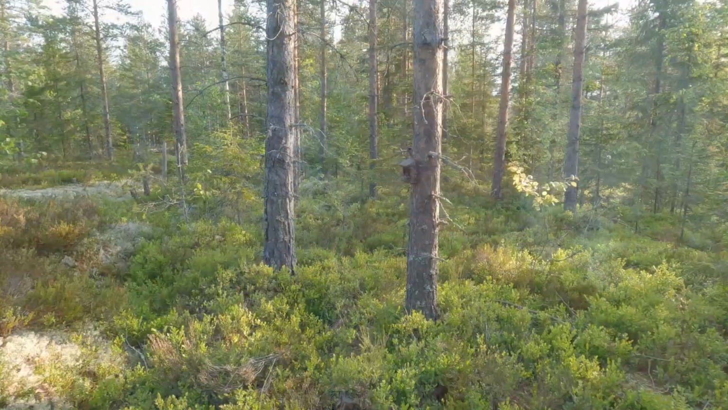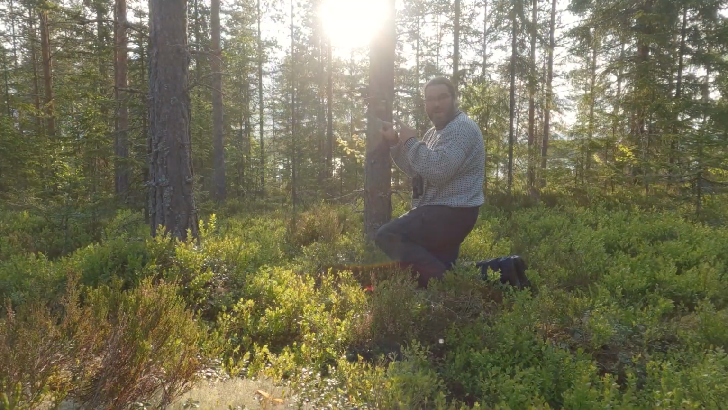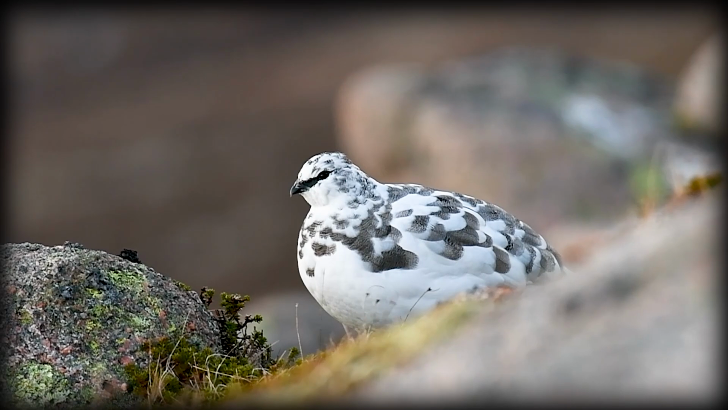Pretty excited. I've been waiting a year to see the footage on this camera. Let's see. Oh my goodness, it's still going and it has 100% battery. That is freaking amazing.